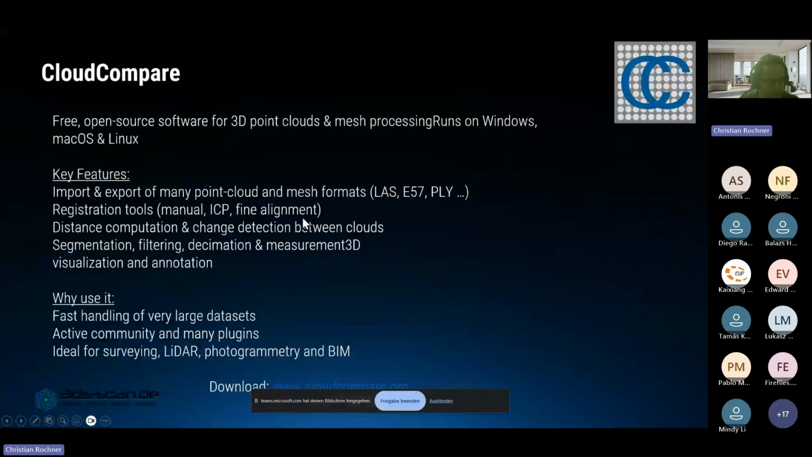Cloud Compare, on the other hand, you might already have heard about it, is a free and open source software for 3D point clouds and mesh processing. It runs on Windows, Mac OS, and Linux. And the key features here are importing, exporting point clouds, convert them into different formats like E57, LAS. You have registration tools, manual, ICP, fine alignment, and so on.